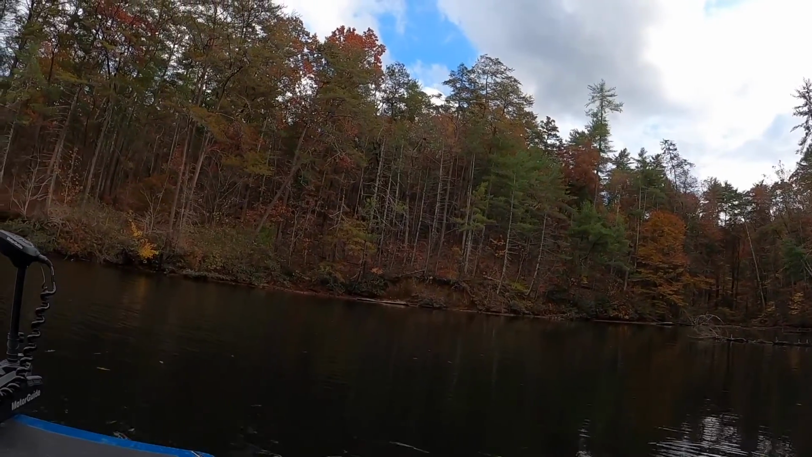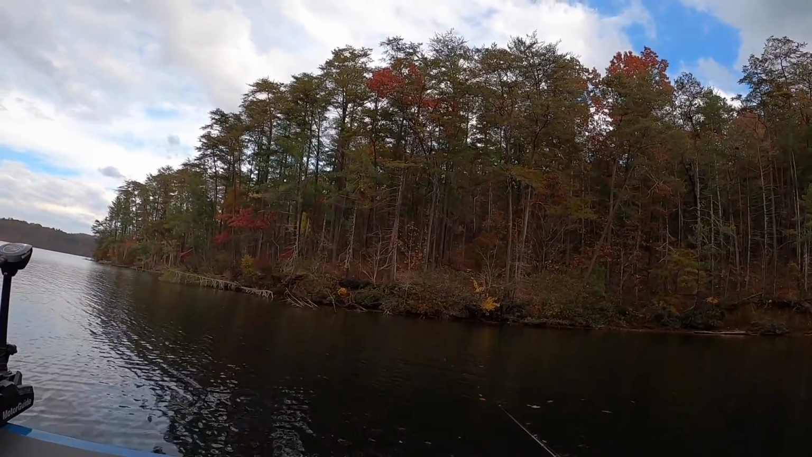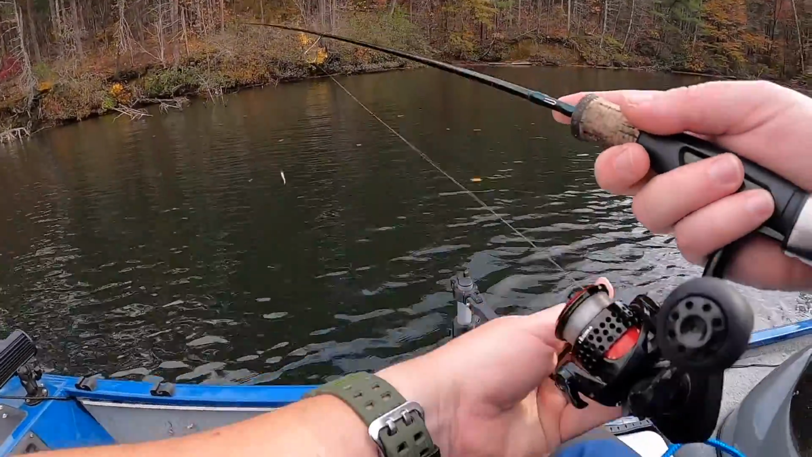It's kind of like sniping fish. You just kind of go along, you see some, and then you just plug at them. They either hit or they don't hit. There's a few.